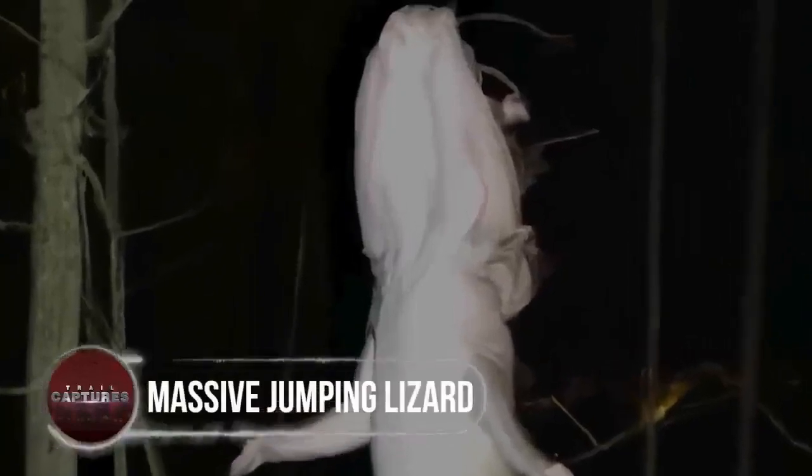Massive jumping lizard. Did you see that huge creature that looks like a lizard? It's like nothing we've seen before. The uploader thinks it could be an undiscovered flesh-eating lizard species with fish-like features, but I have this gut feeling that it might not be real.